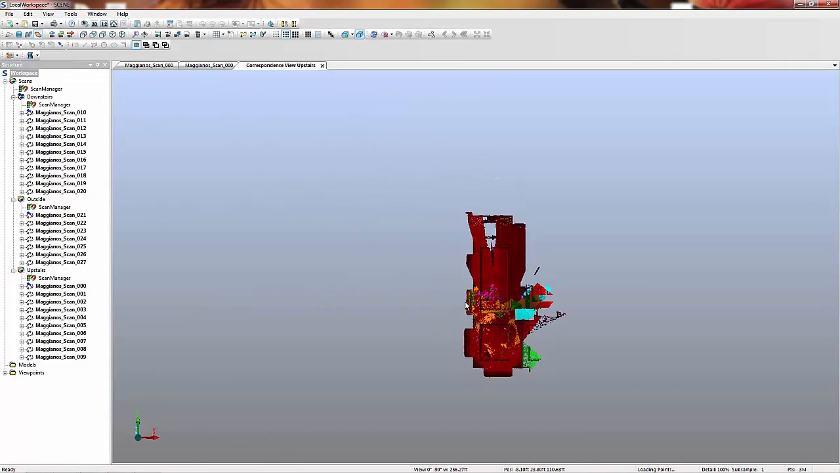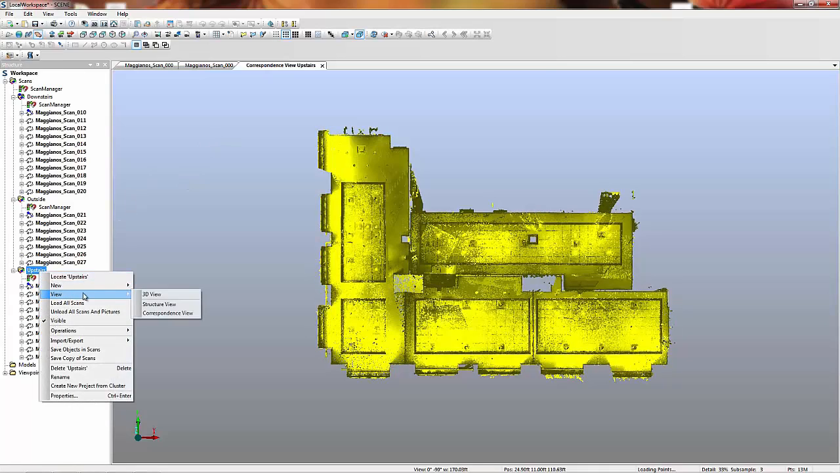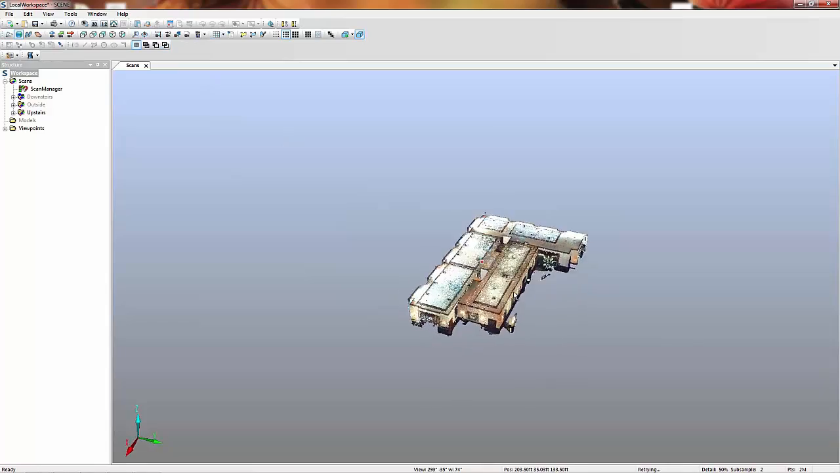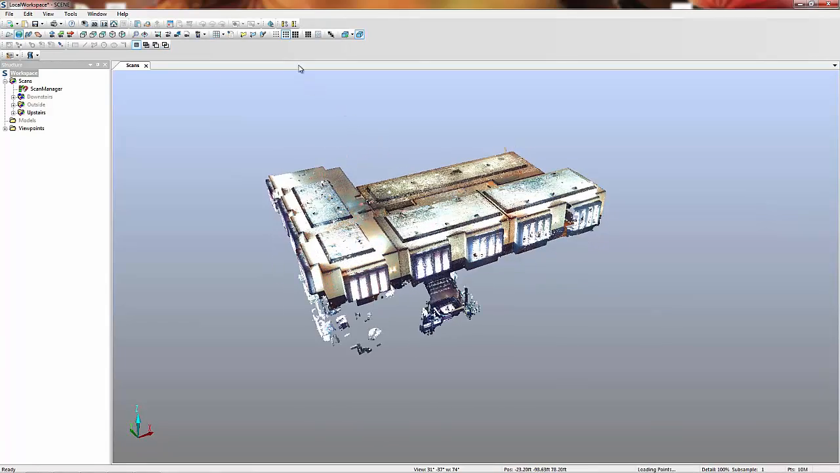At this point, I have combined a number of scans taken at multiple locations to create a complete capture of the second level of the restaurant. Here, each scan is given a unique color to help validate the registration. Looking at the 3D view, I'm going to isolate just the scans at the second level to see how the data came together. We can see that the quality of the registration is quite good, and the complete data capture has a high level of detail.